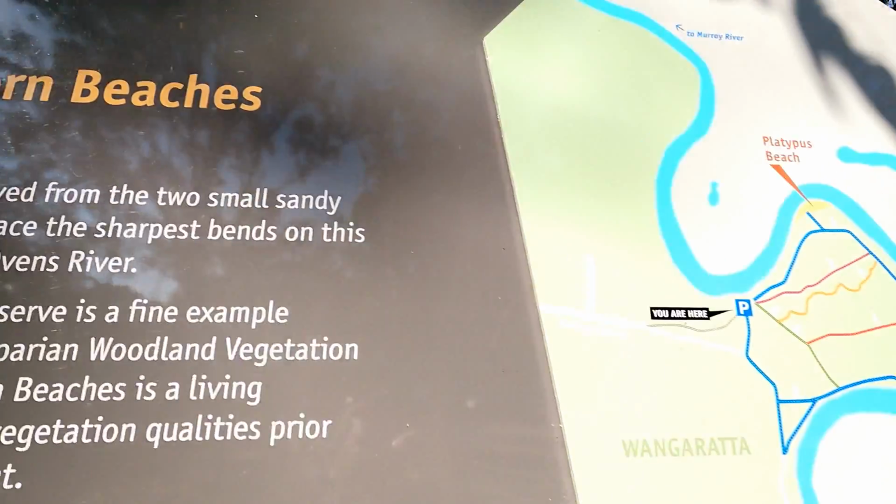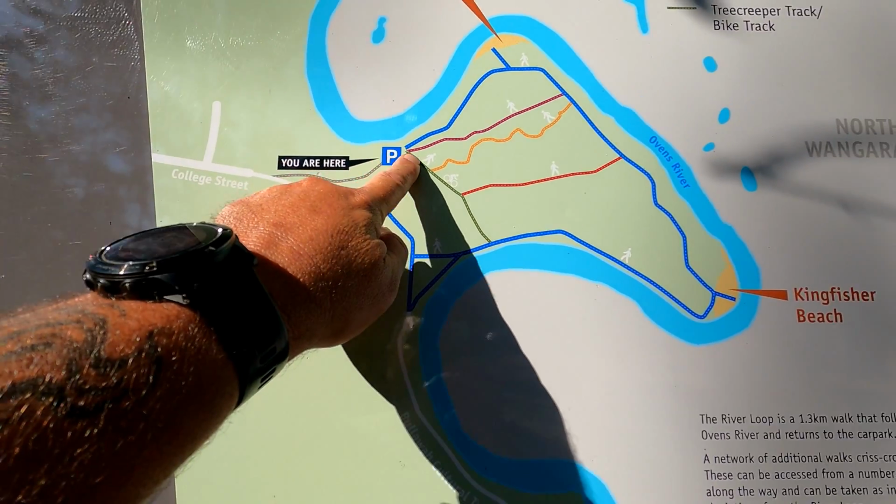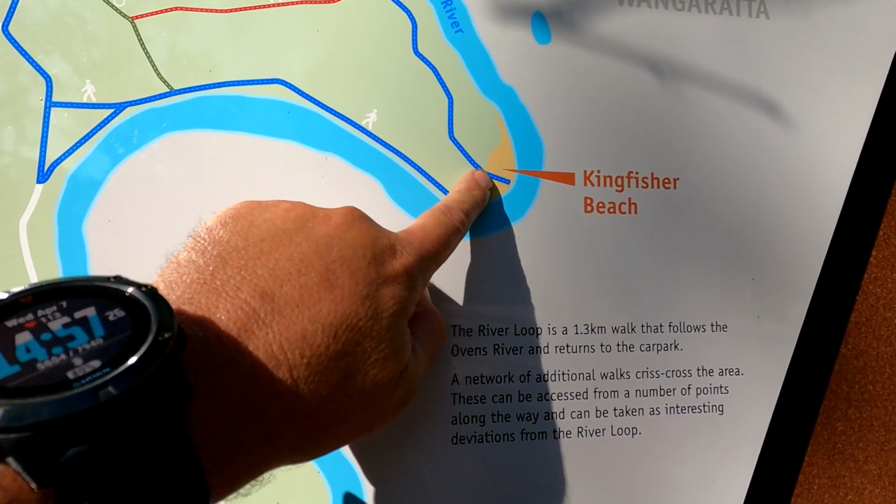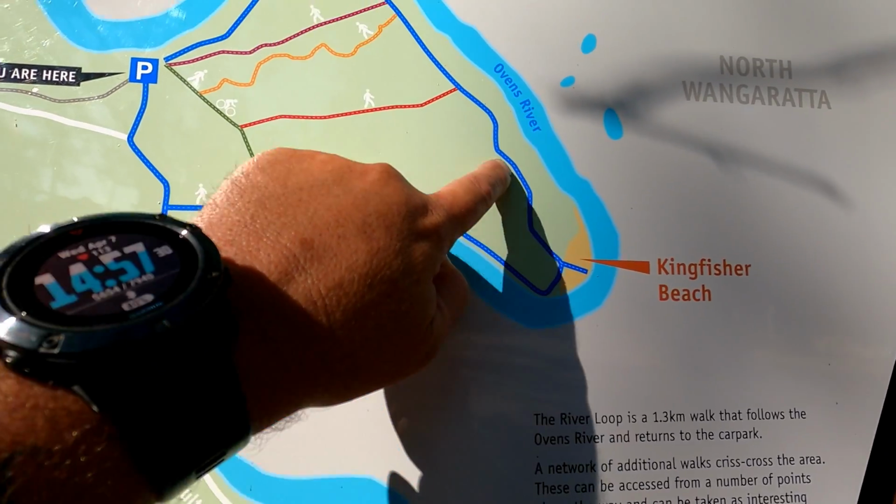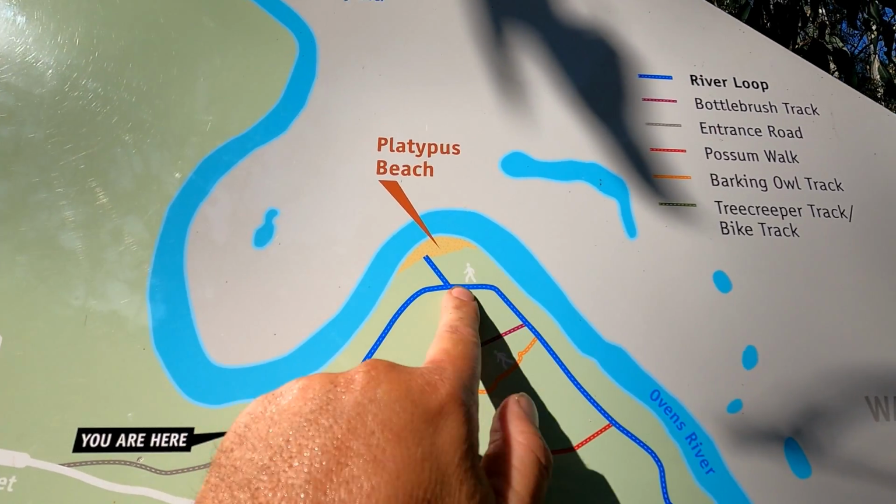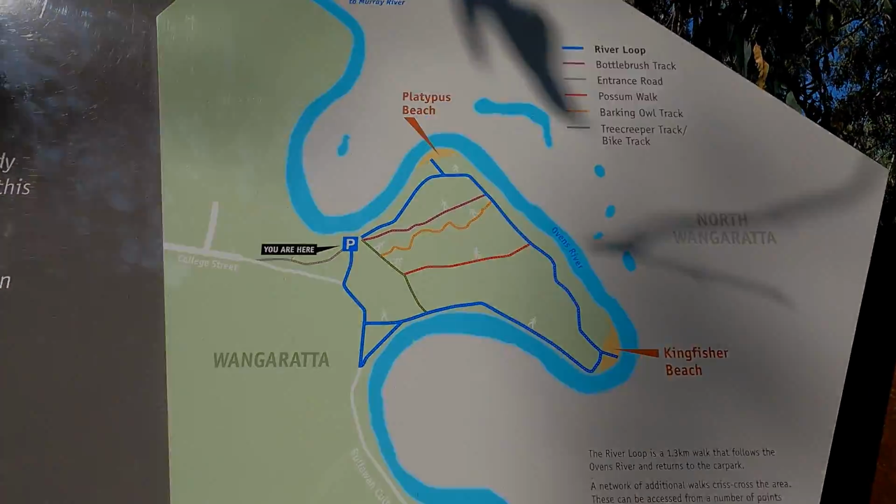Northern beaches. Here's the map. I'm here. I'm going to go down there, then down there, then down here. I'm going to do a quick scan at Kingfisher Beach, which is the secondary beach. Then I'm going to walk back along and do a scan at the main beach, which is Platypus Beach. Then walk back to my car. Let's get scanning.